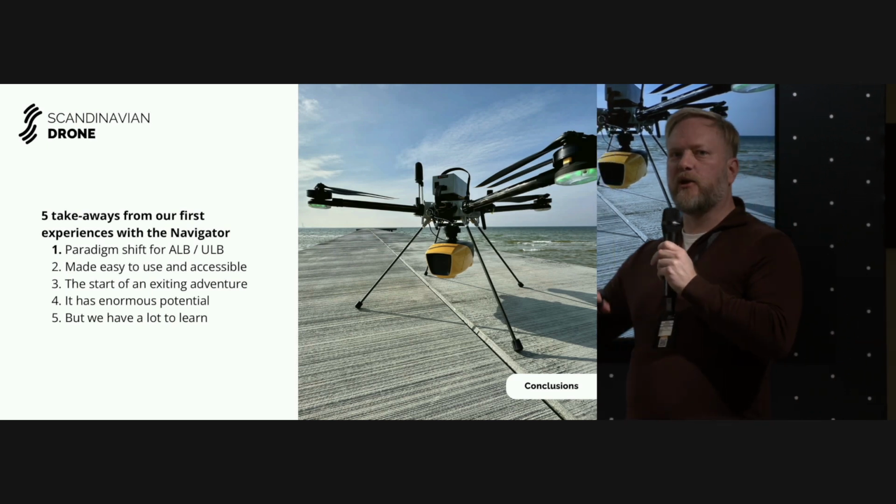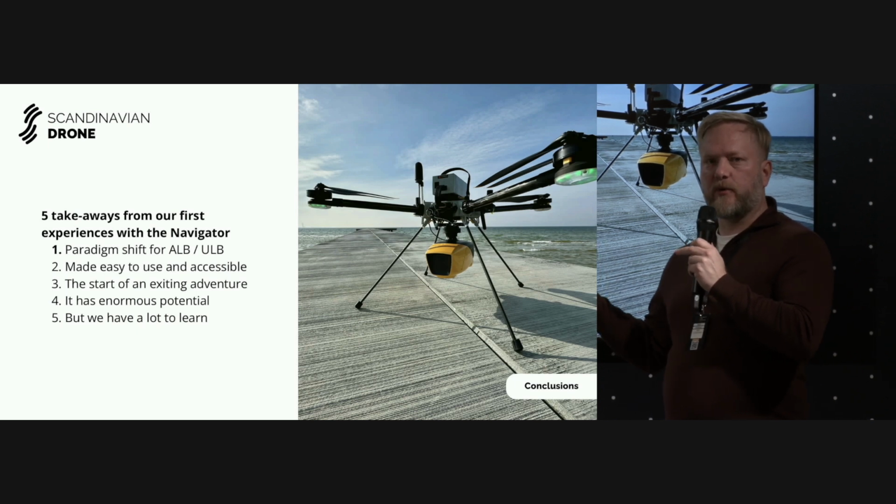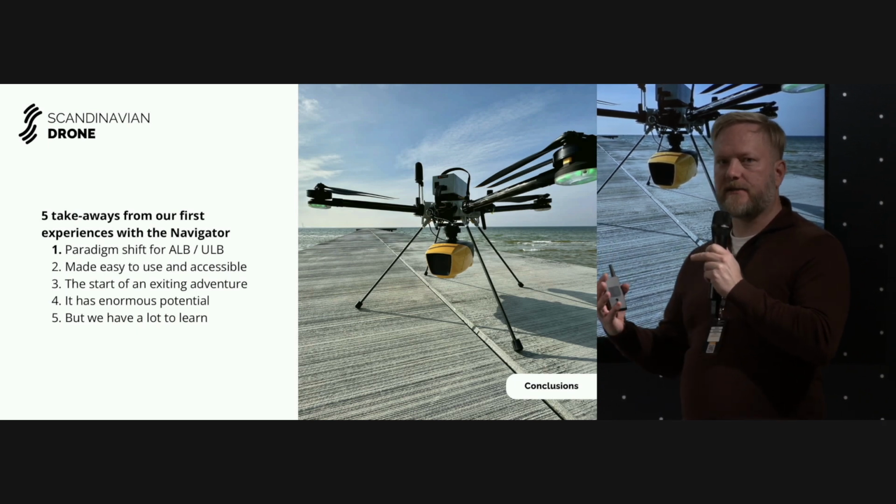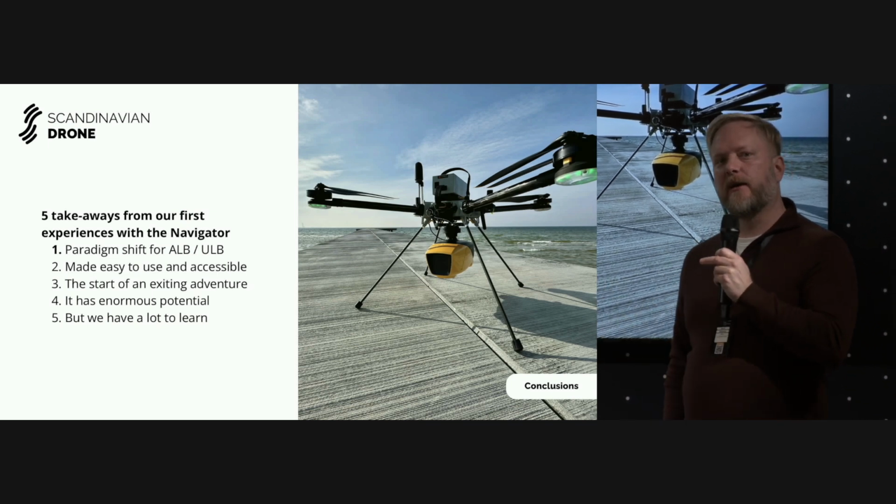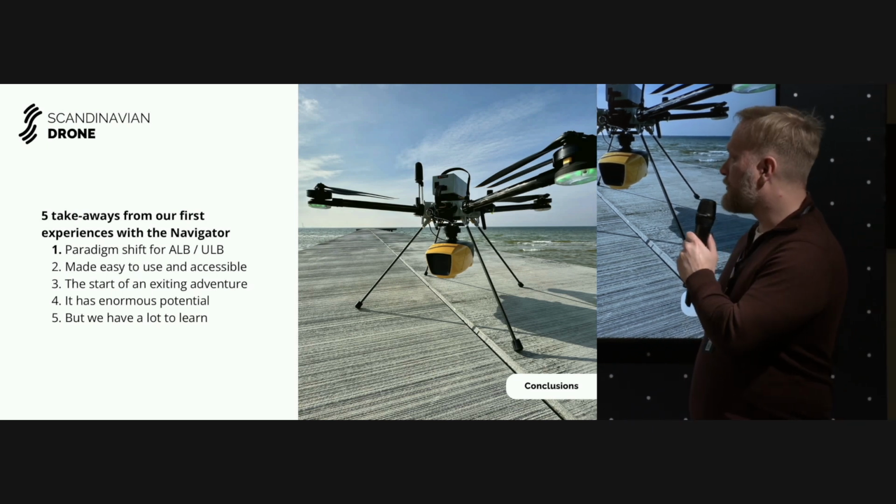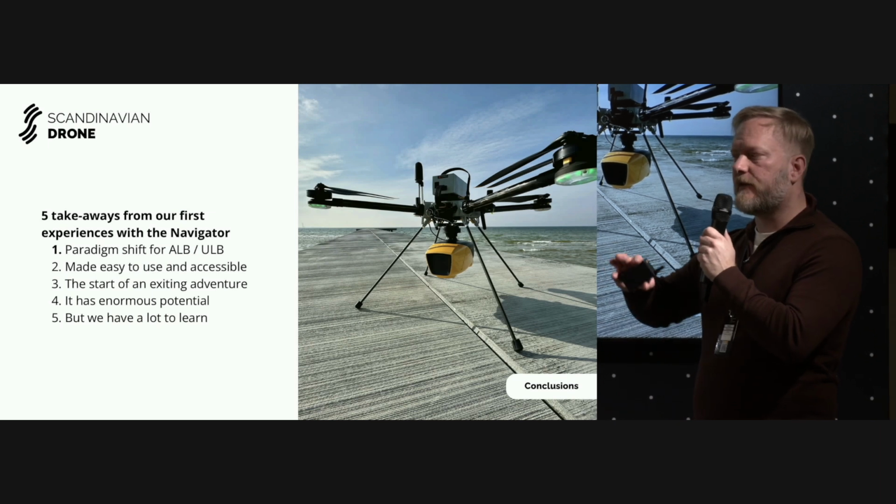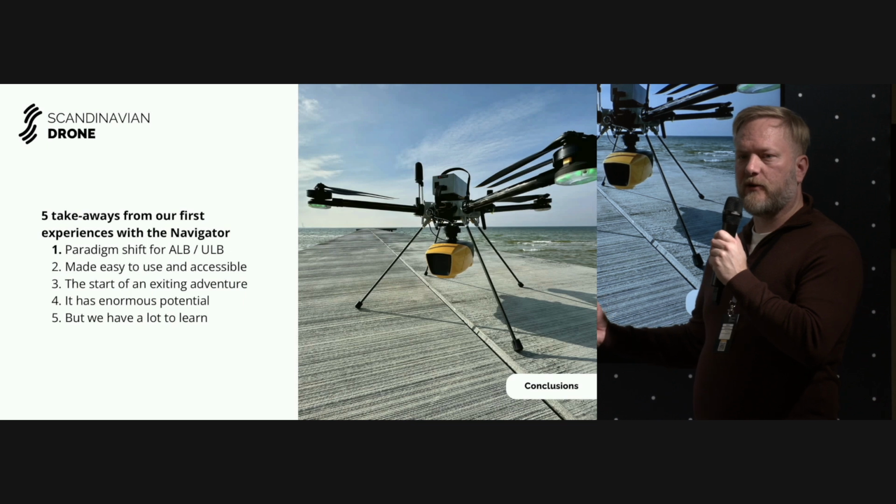It's something new. It's a part of LiDAR that most people have never experienced and wouldn't have experienced without YellowScan pushing the boundaries. So I think this is going to be a huge thing going forward. It has enormous potential in so many different areas, but still there's a lot of things to learn.